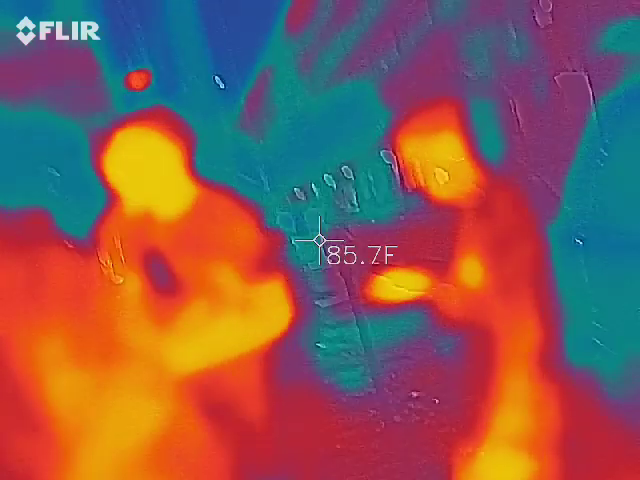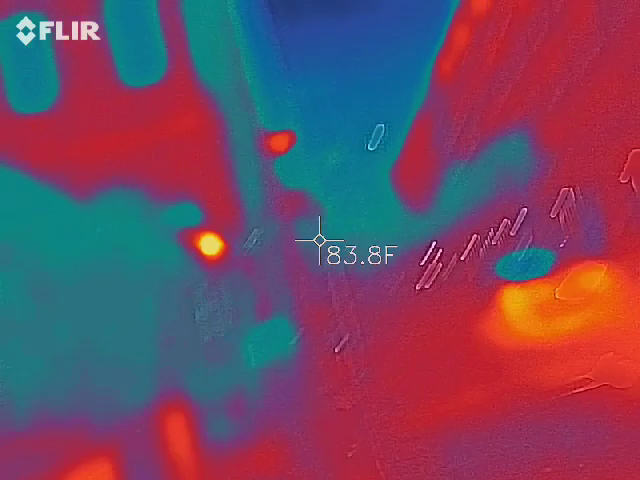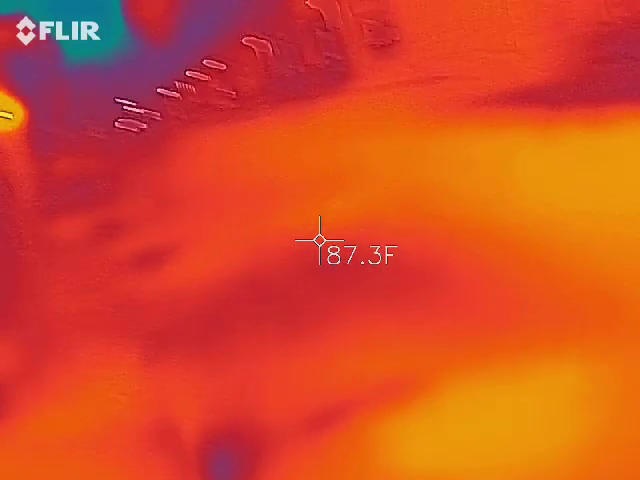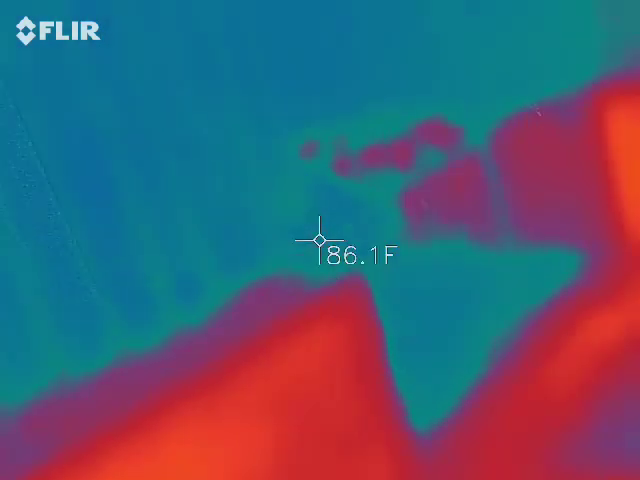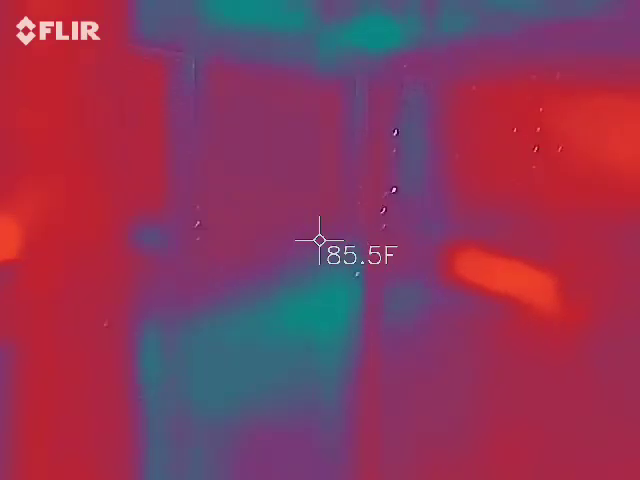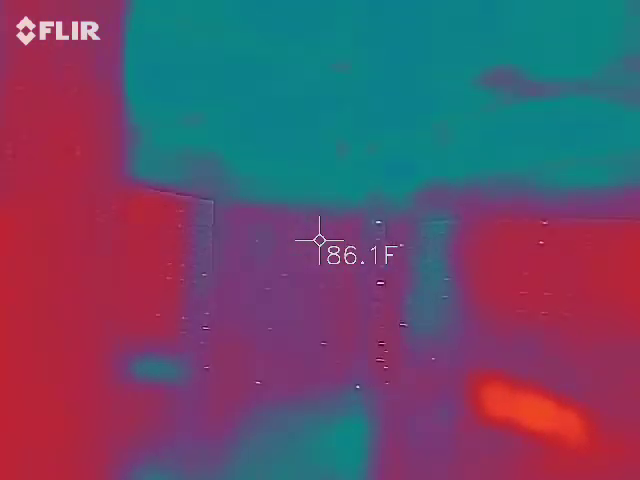So by all means, grab different angles if you want. Try to capture that. That would be a really nice picture for you guys. The powder is still dry.